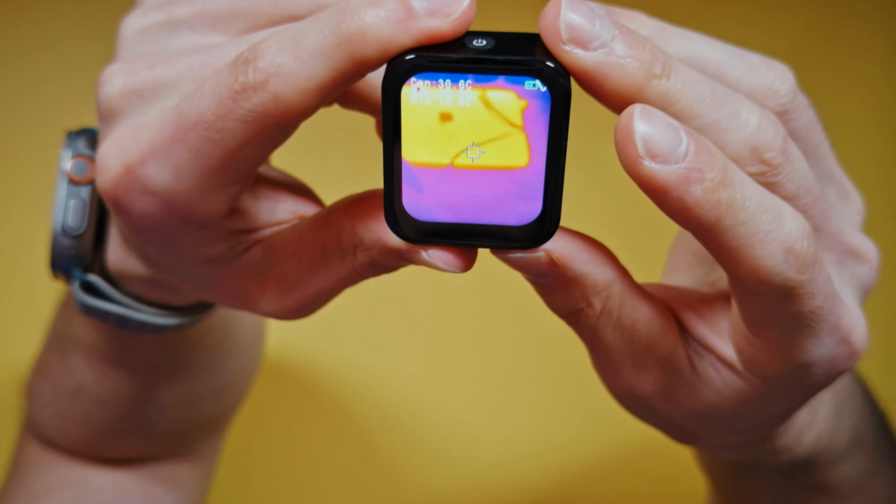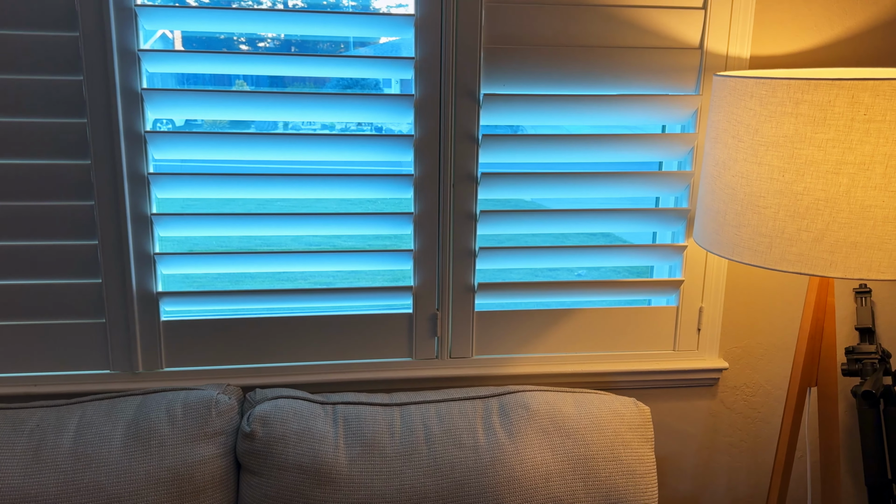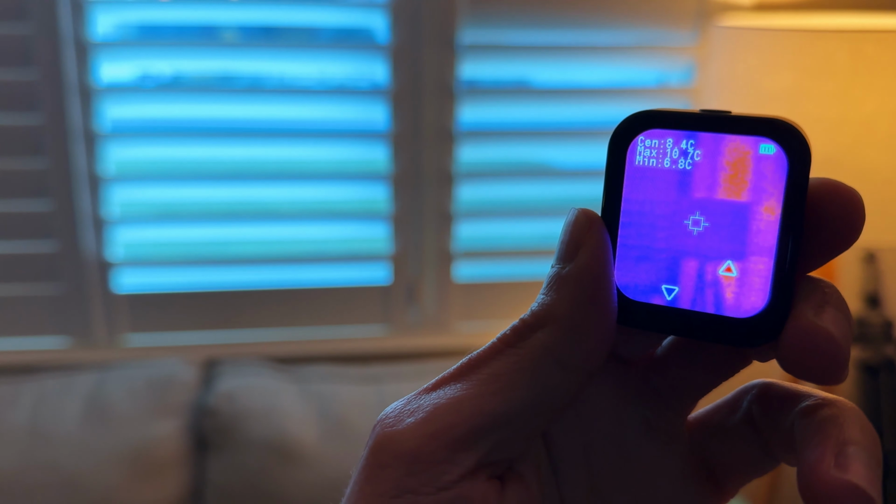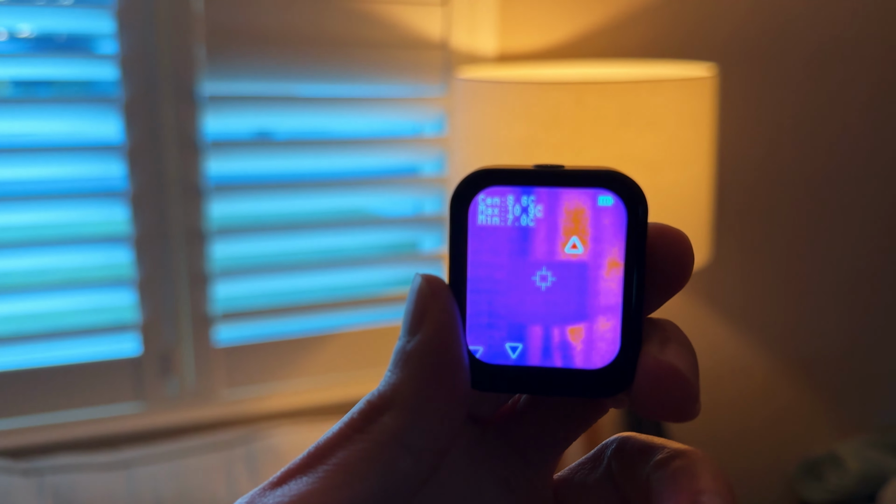Okay, so let me show you how this works in practice. All right, so let's have a look at the window through the thermal imager. So we have our light right here, obviously the heat source.